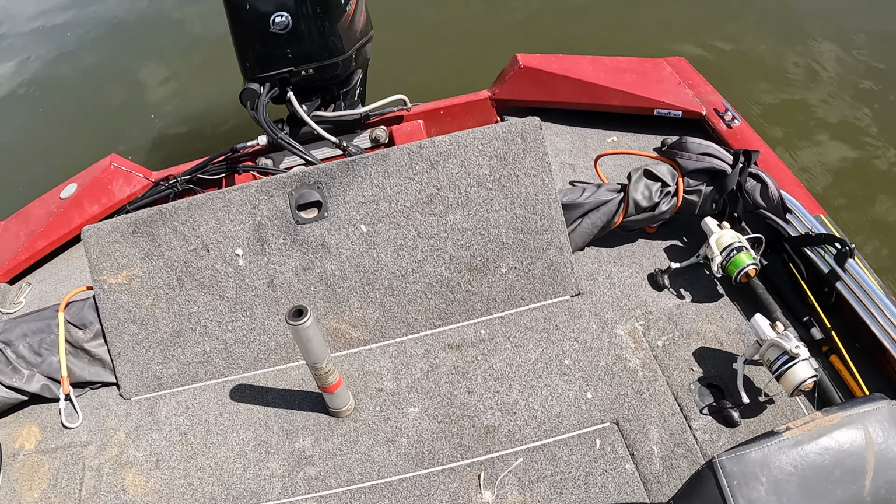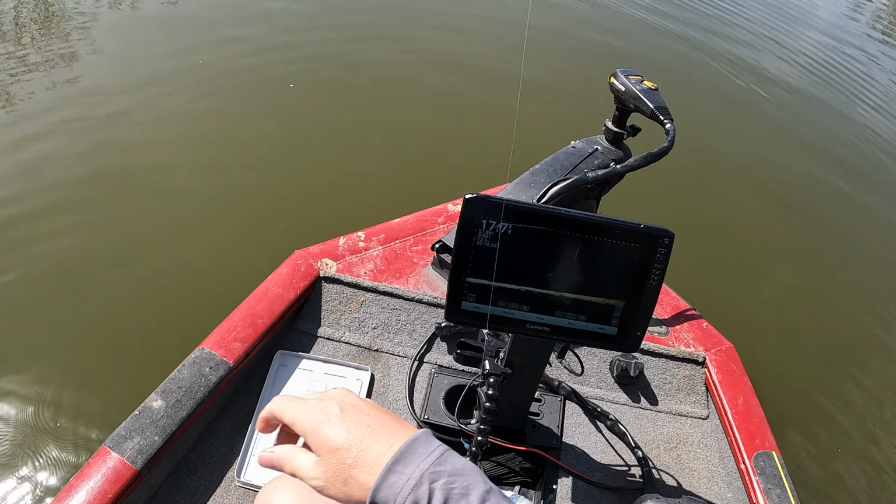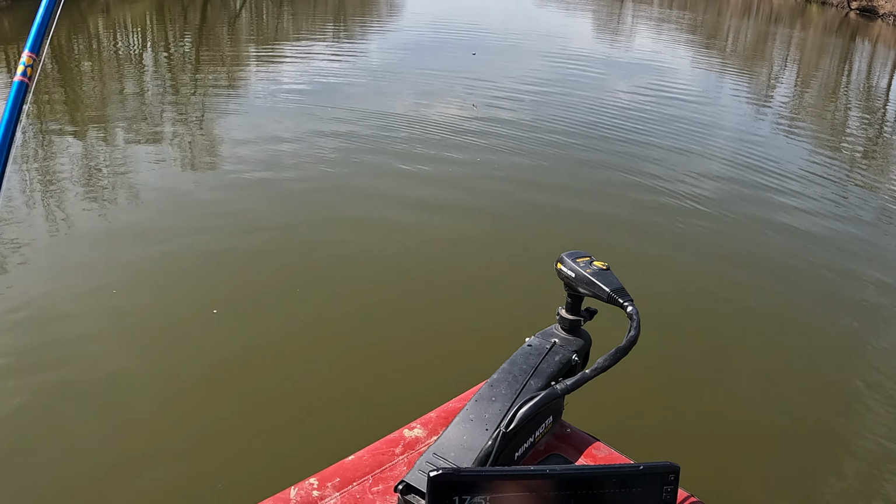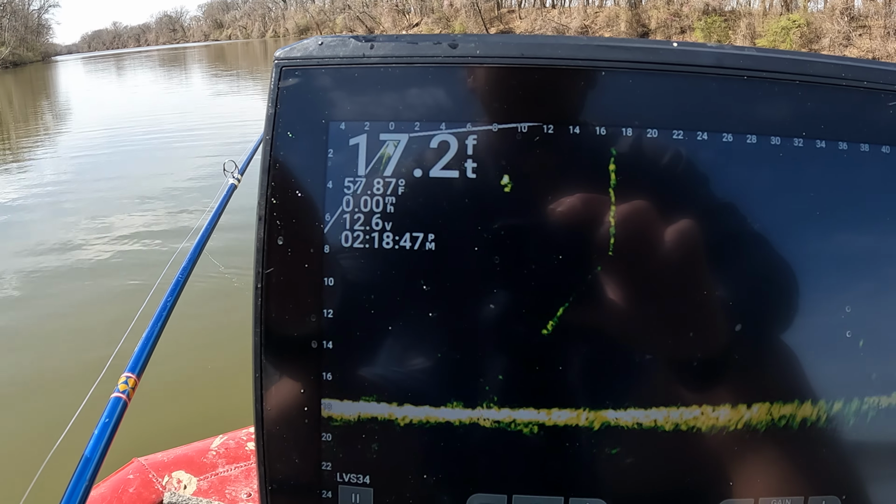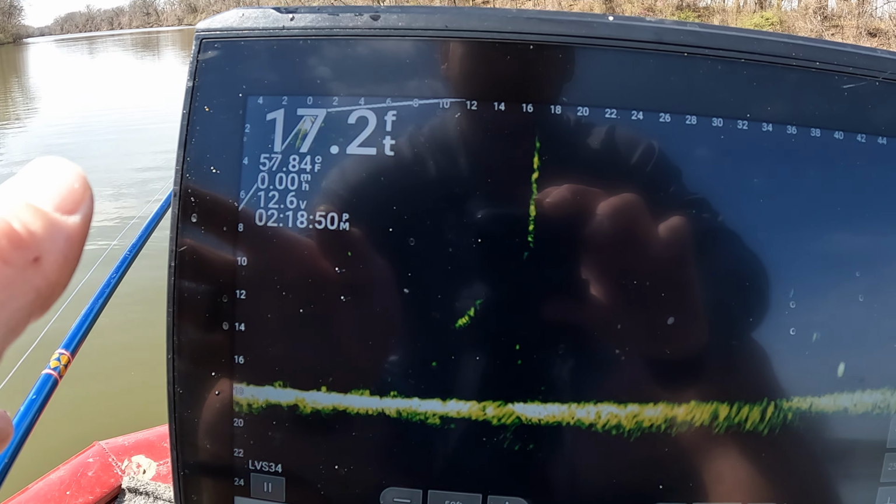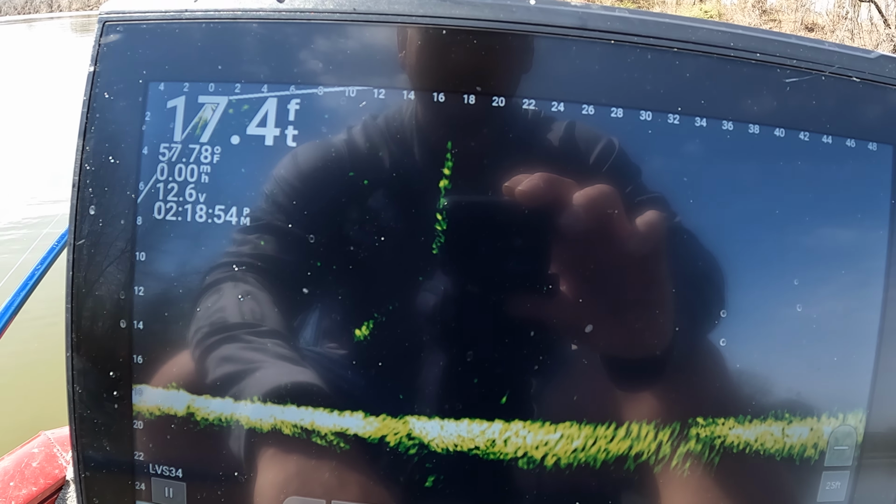We kind of went from not having that much luck to kind of tearing them up a little bit. I'm always cool with that. It's a lot of fun when we start tearing them up. See if we can find another one. I got it on 50 right now and I'm just scanning to the left. I don't see anything now to the right. I just kind of scan around until I see what I think might be a fish.